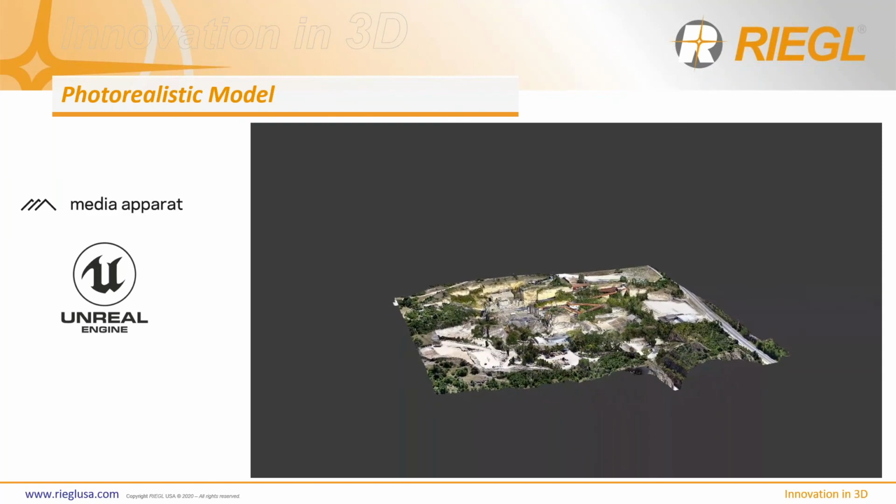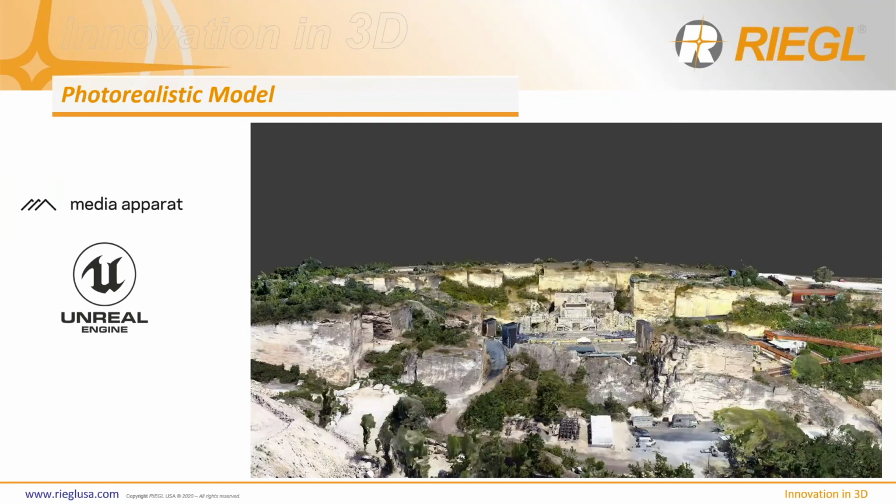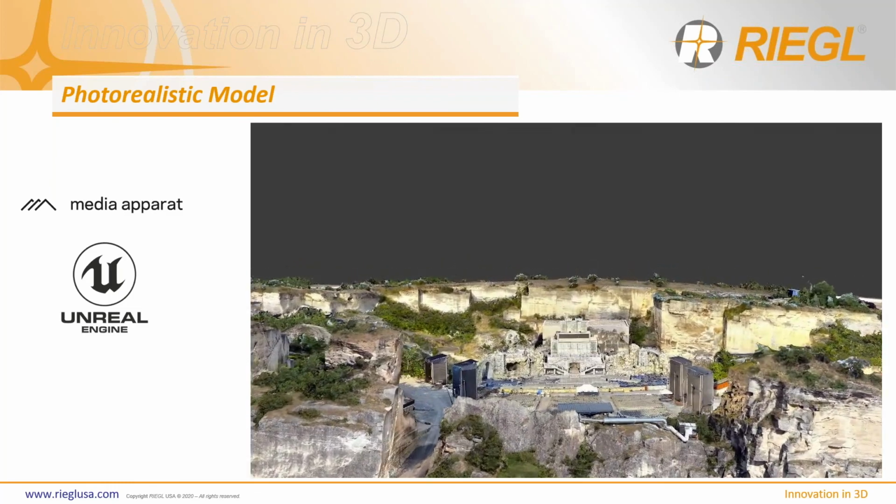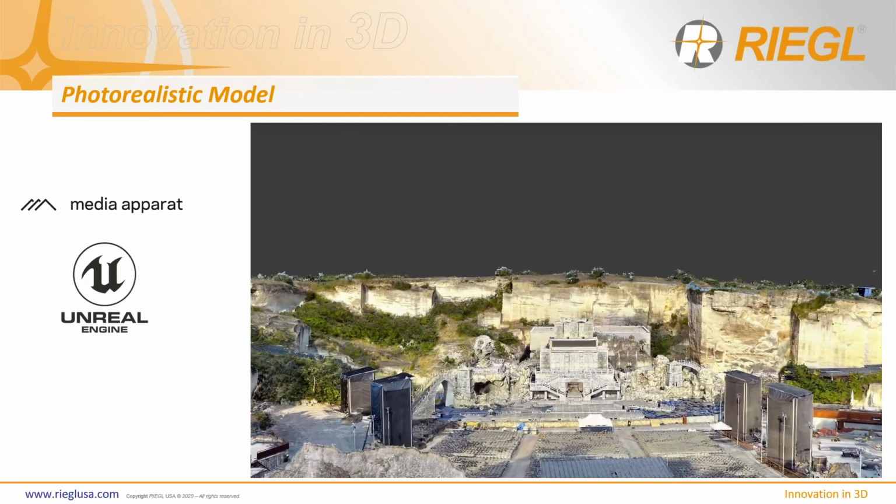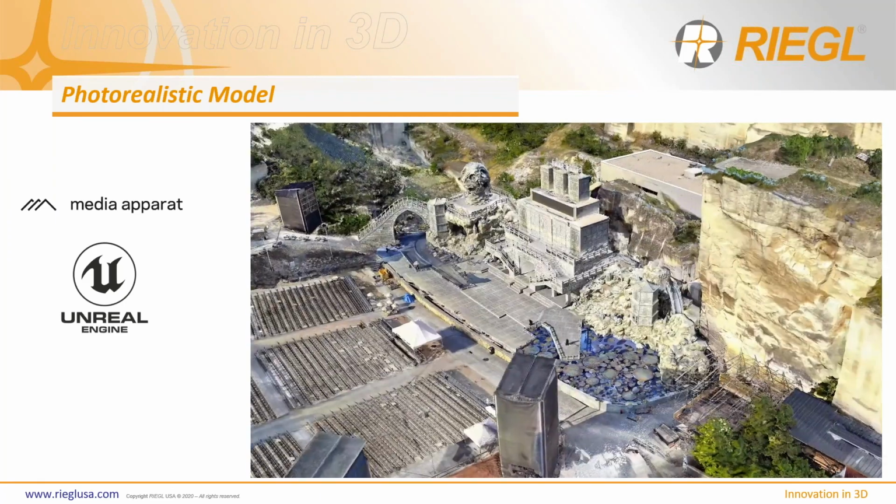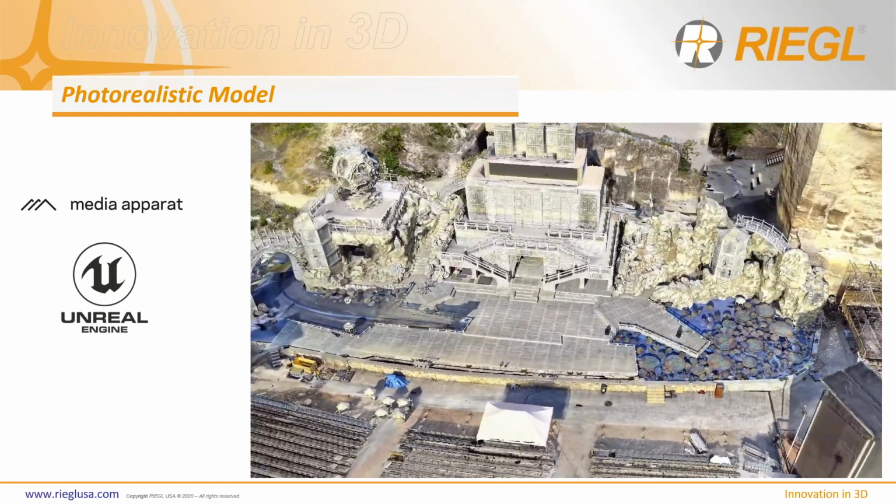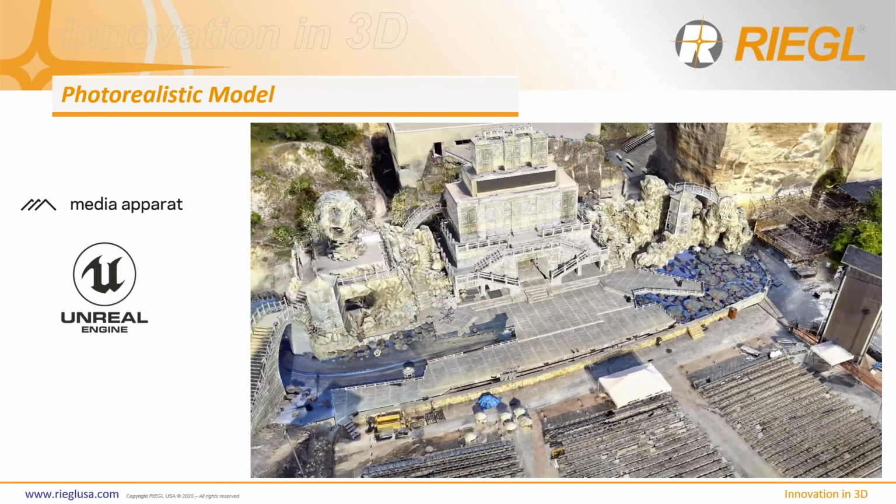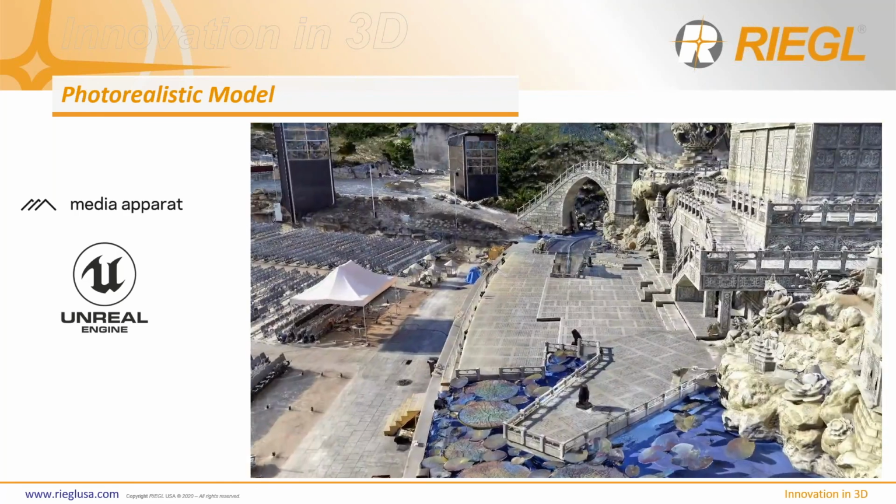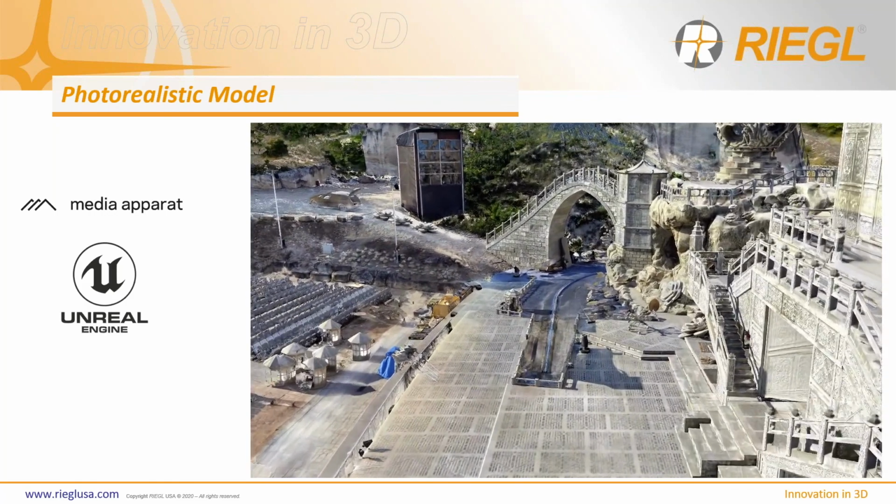Now, here's a great example of what the Unreal Engine was able to put together. And you can see here, at one point this was a Curie, but now it's transformed into an opera house. You can see the incredible rendering job and photorealistic model that Unreal Engine is displaying here.